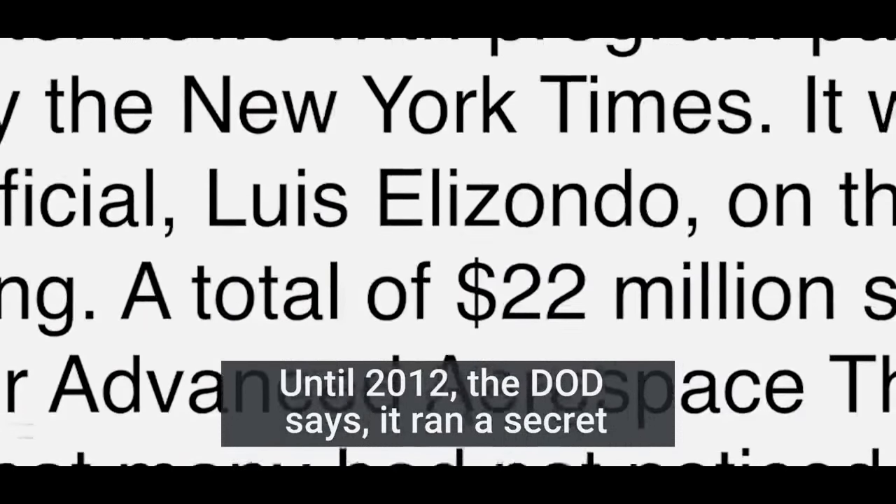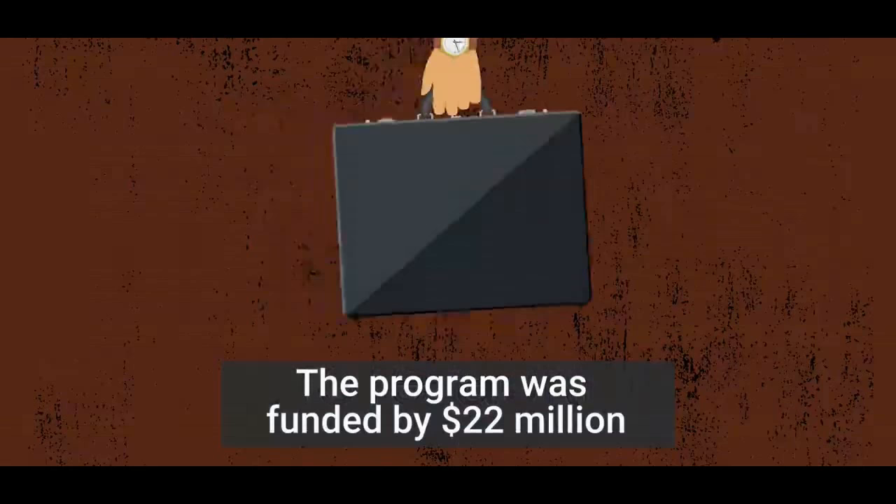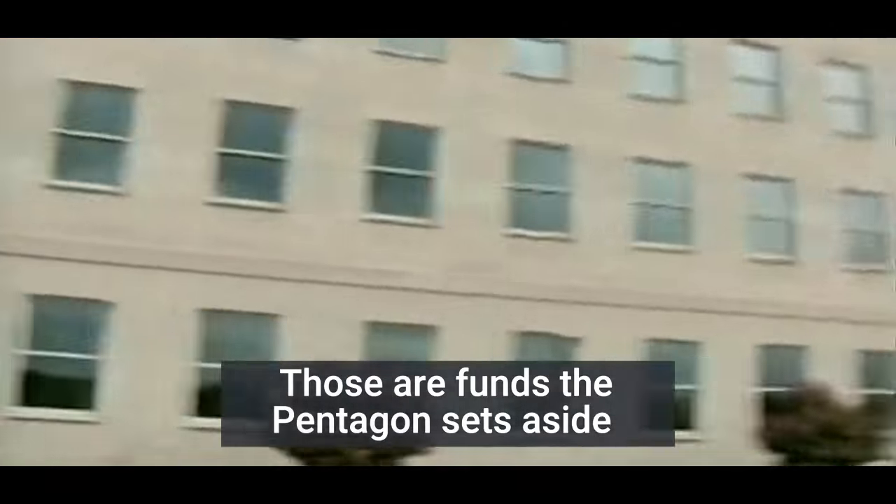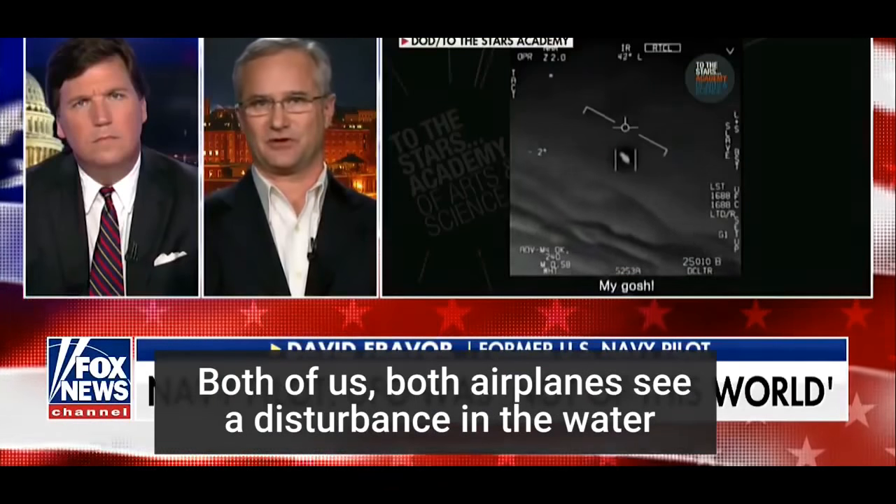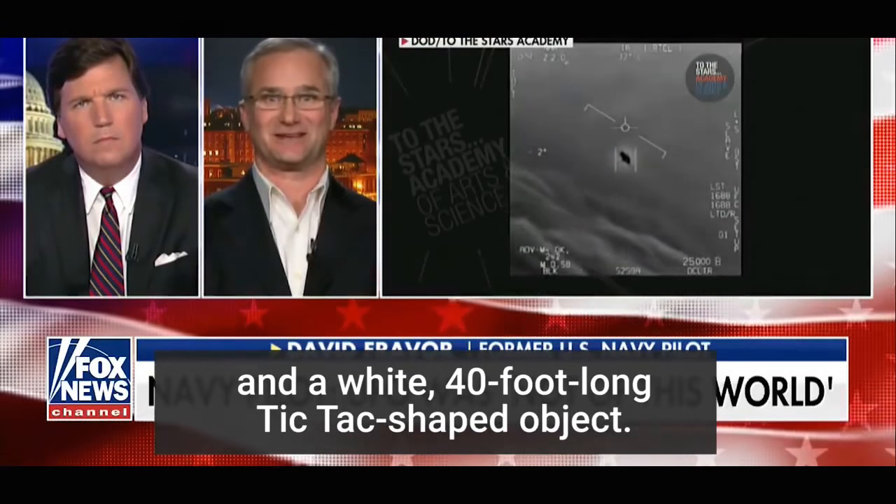Until 2012, the DoD says it ran a secret Advanced Aerospace Threat Identification program. The program was funded by $22 million worth of, quote, black money. Those are funds the Pentagon sets aside for classified programs. Both airplanes see a disturbance in the water and a white, 40-foot long, tic-tac shaped object.